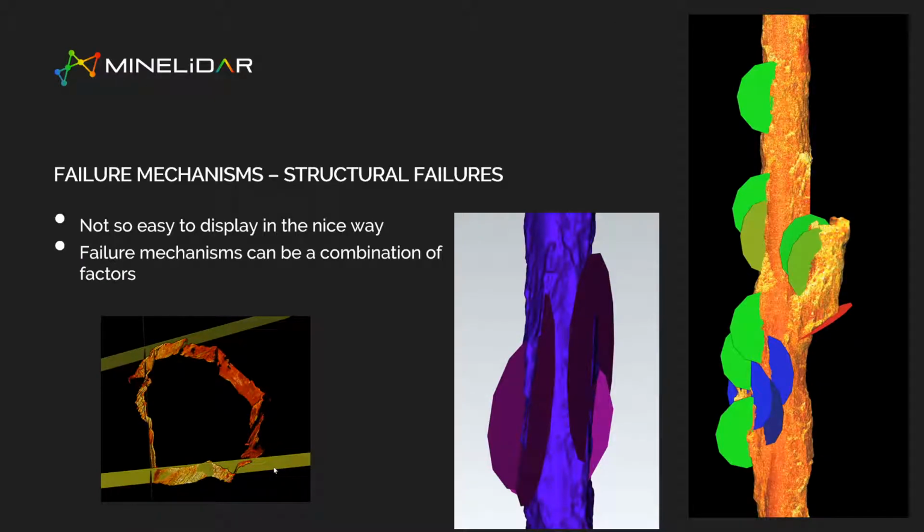I struggle to get nice pictures of this, and that one in the middle looks even worse than on my screen. But anyway, obviously there's plenty of structural data that can come out of this, the primary purpose being to inform the next rise that you're doing: what's actually inducing failure in your rise, which structural sets are causing those issues. And then of course you also get a combination of mechanisms that ultimately cause the failures, so the structural and the stress-driven failures.